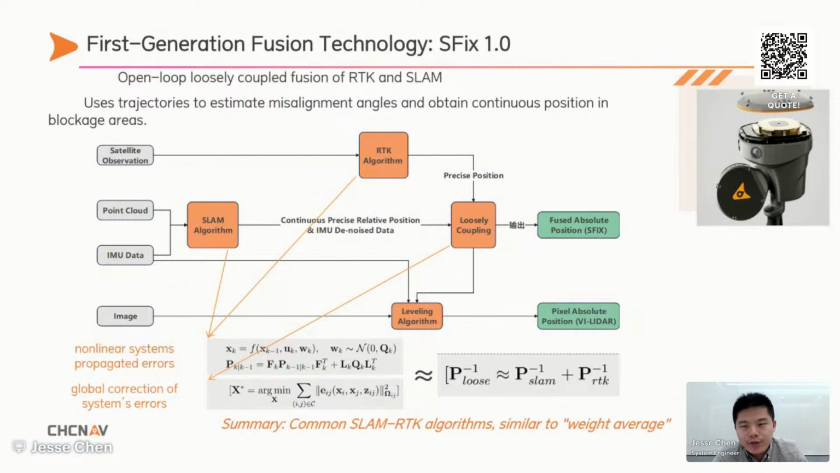Our first generation fusion technology, the SFix1, also used an open-loop loosely coupled integration of RTK and SLAM, as you can see in this picture. It estimated trajectory and misalignment angle to provide continuous positioning in obstructed areas and also in open-scale areas.